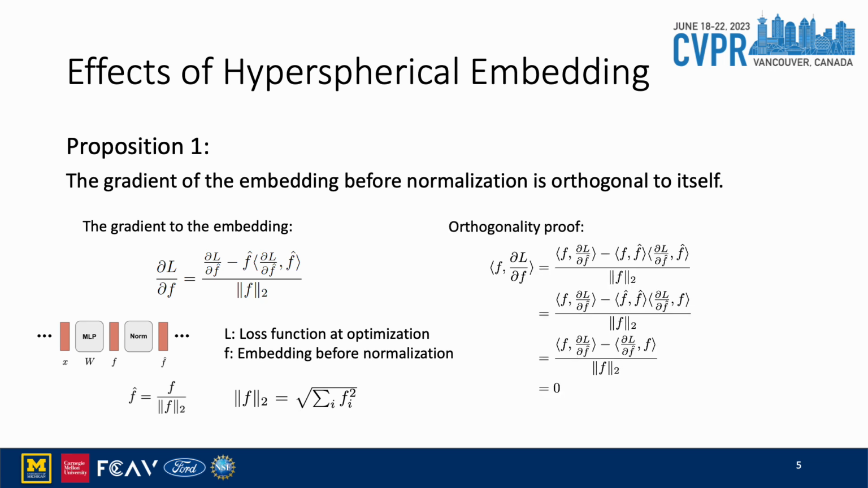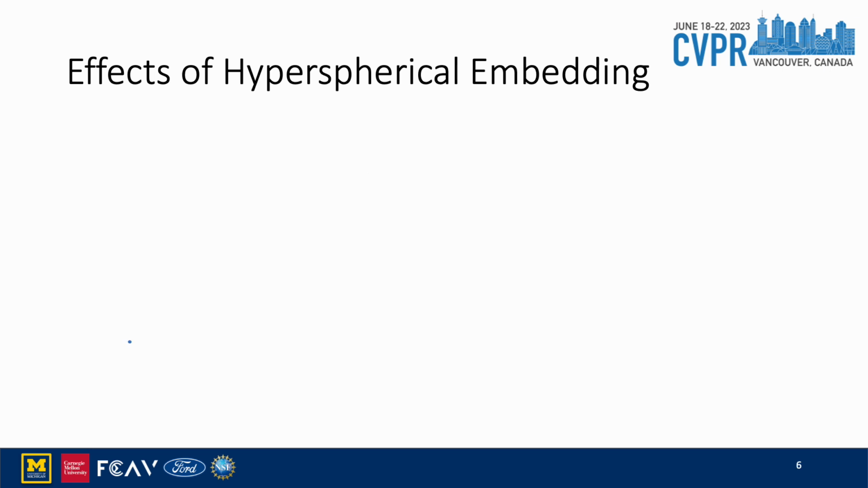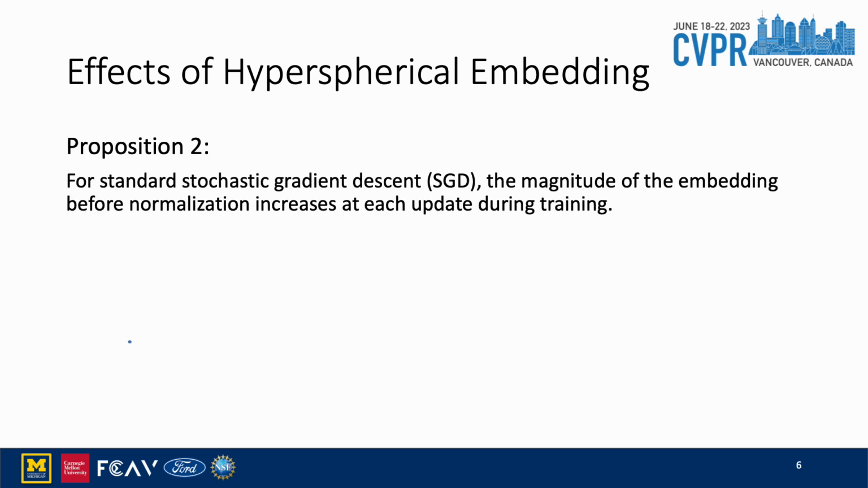We could find the dot product between the original embedding and the gradient is always 0. On the right, we show the relationship between F and its gradient, where the embedding F is shown in black and the gradient is shown in blue. The second proposition is that for standard stochastic gradient descent, the magnitude of the embedding before normalization increases at each update during training. Empirically, we find this also holds for other popular SGD-based optimizers.